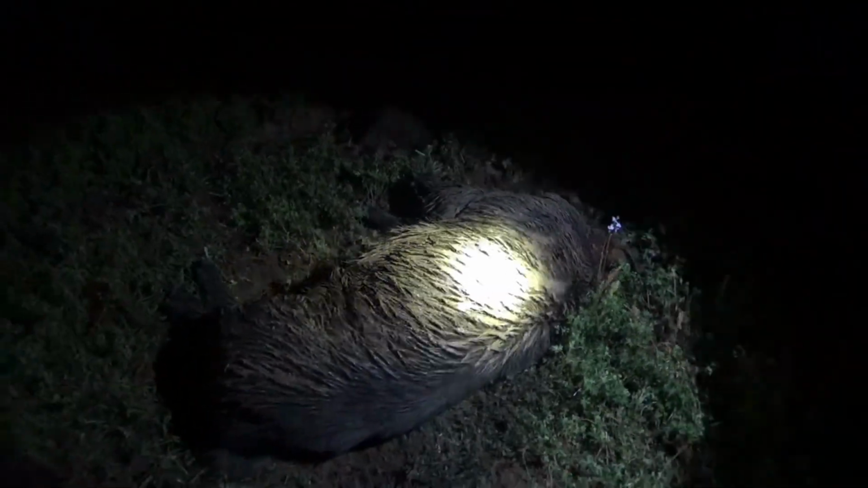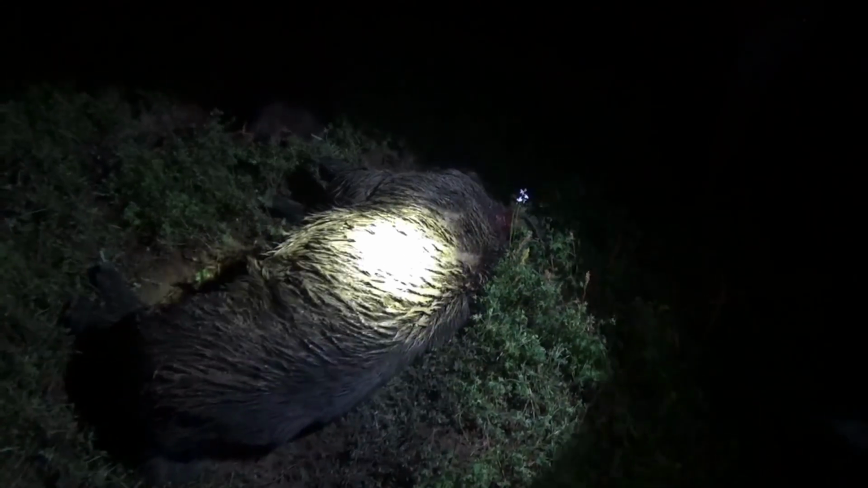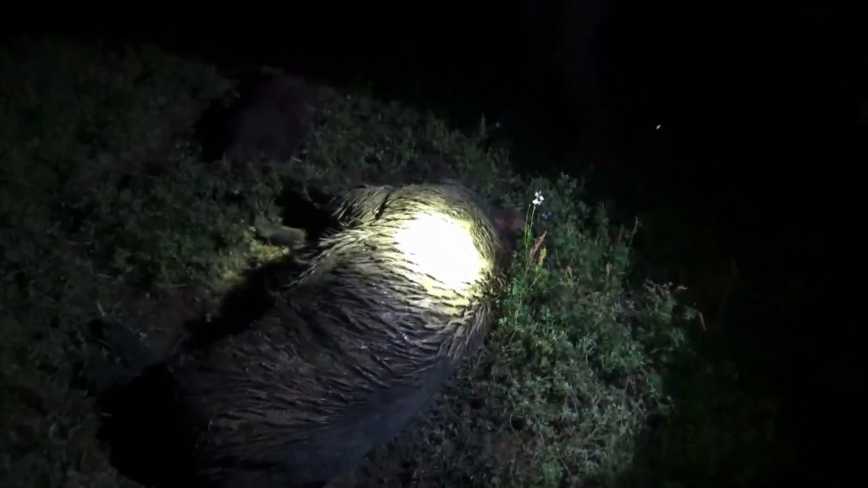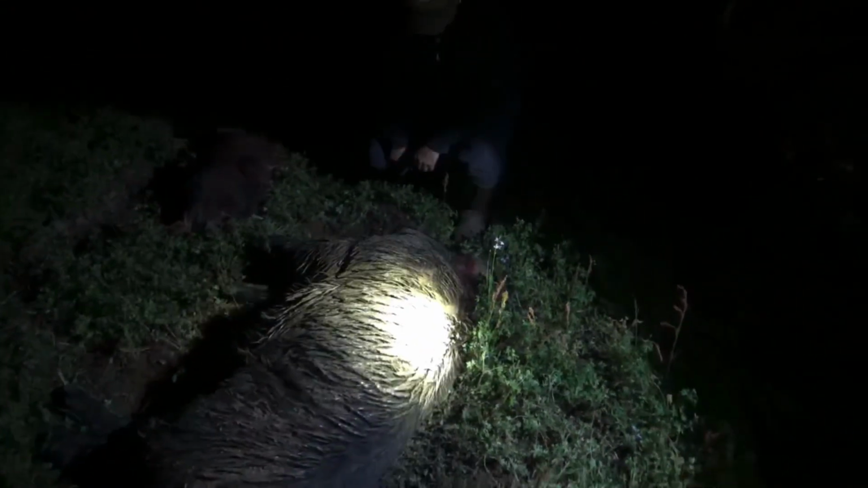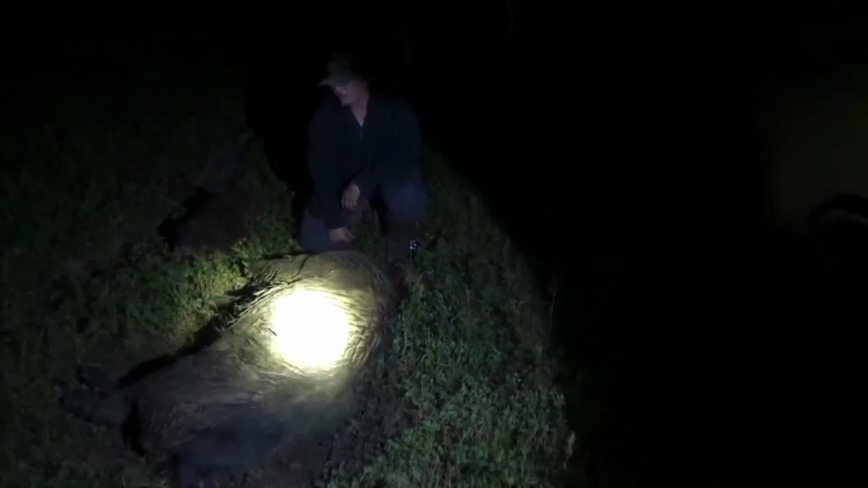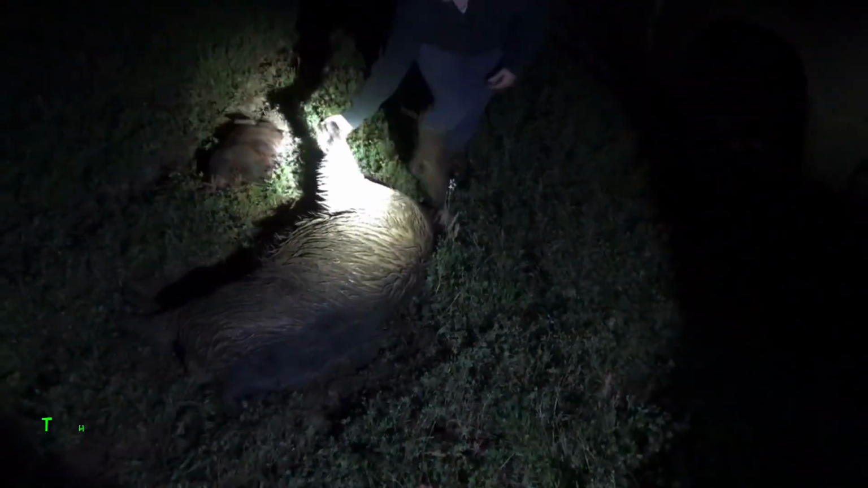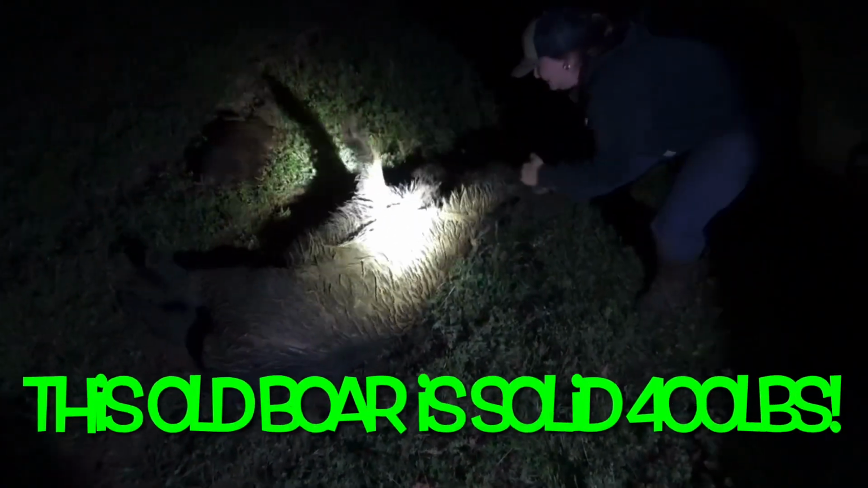Now, you got to see the proportion of this hog. How much does that hog weigh? Get down there by that hog, Annie. I'm a little thick. It's probably like at least 350, maybe 400. I would say that hog's every bit of 400. Every bit, because I mean, I couldn't hardly flip him over.